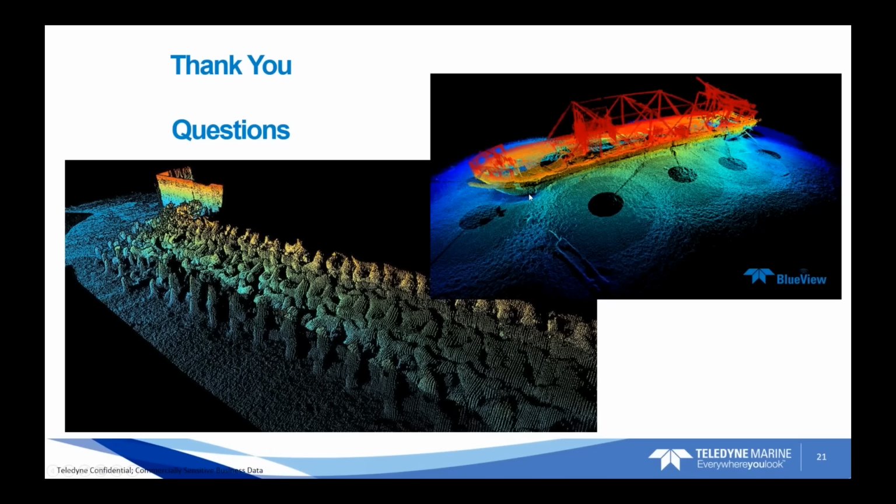Just a couple of data examples of projects that I've been involved in over the years. This is a really fun project that I was involved in. It was a steam-powered paddle wheel boat that sank in 1901 in the Yukon River in Canada, used in the gold rush era. That was almost perfectly preserved from the cold water of the lake on Lake LaBarge.